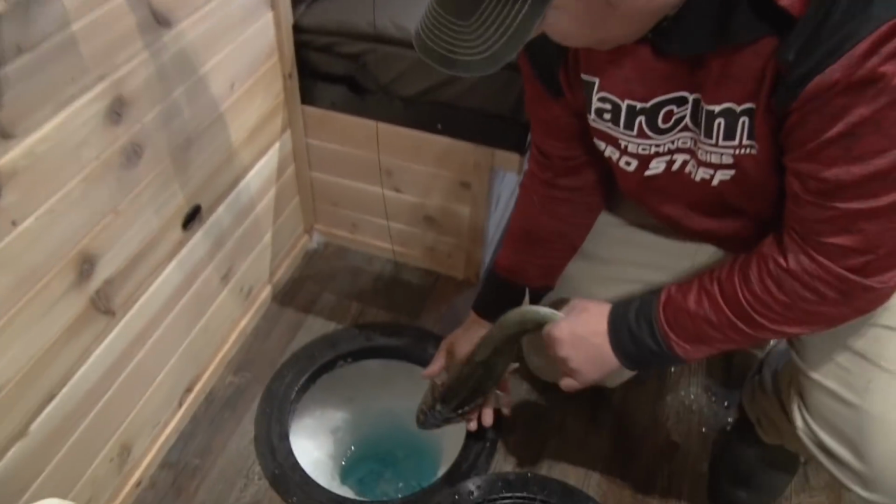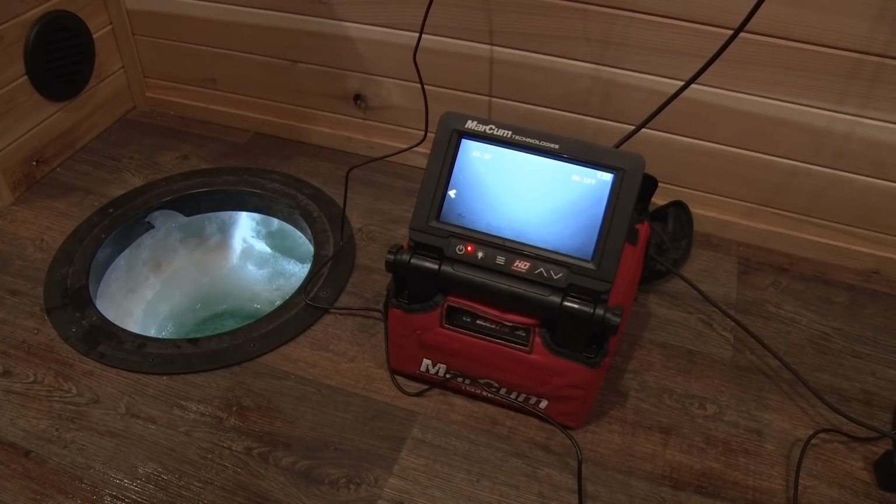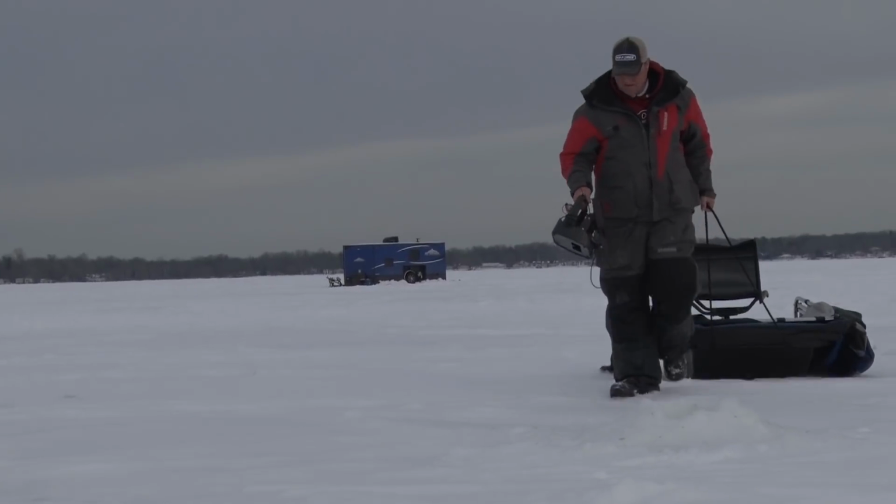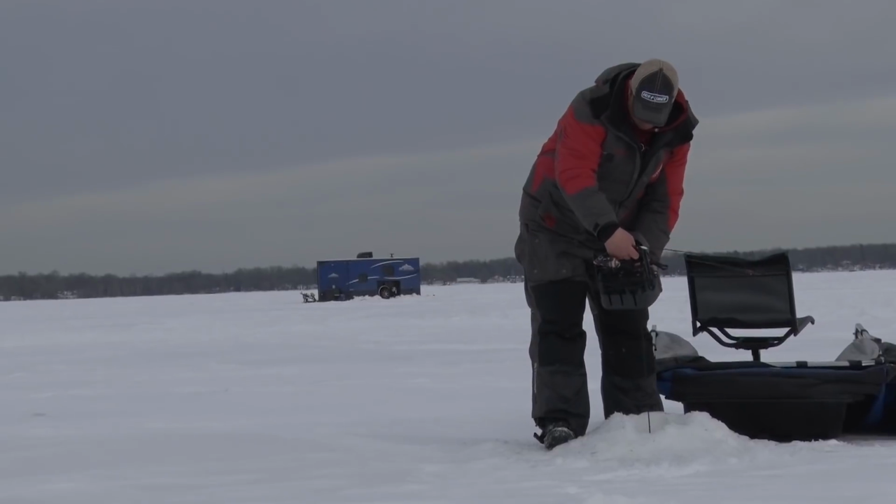It's so fun to utilize all the technologies that we have today on ice, like a wheelhouse. I'm gonna put a camera down. We're gonna use the Markham shuttles to bounce around. The shuttles are really, really nice units. They're on a lithium battery system, a really good carrying case, a lot of great features to that unit for hole hopping outside. I just like utilizing all the technologies on ice to catch fish. That's what makes it fun.